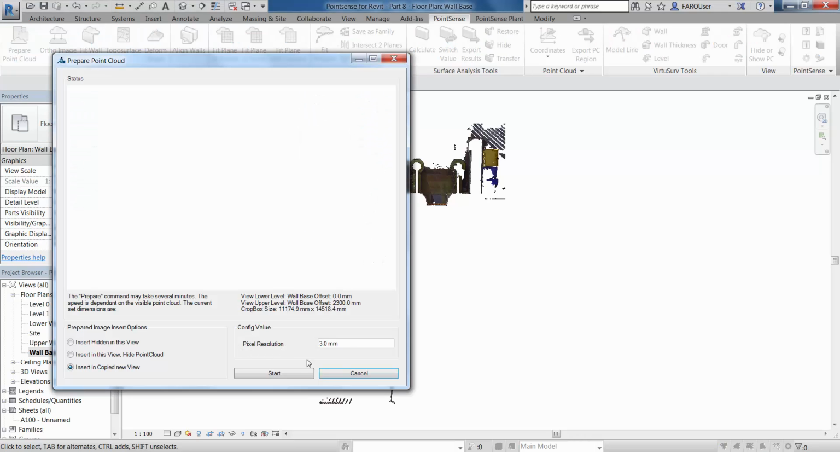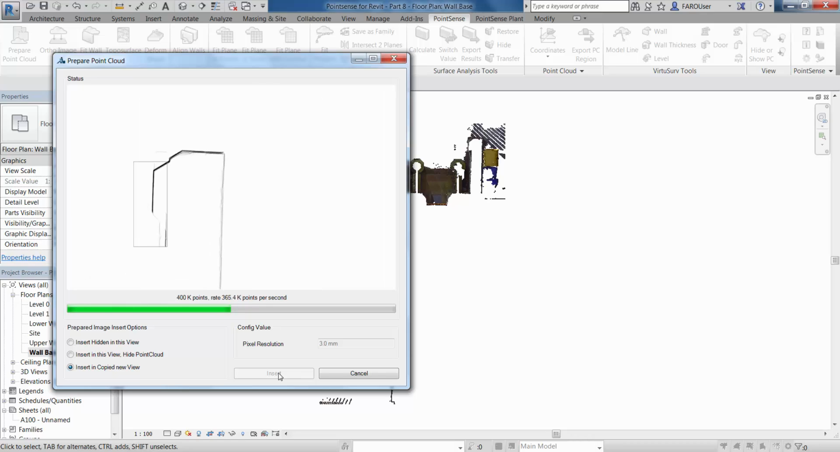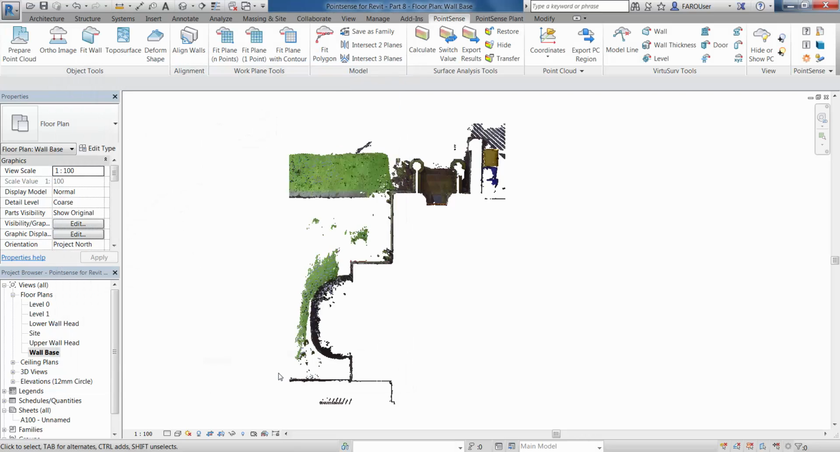If we go to the Prepare Point Cloud tool, you will see in version 17 we can now set the pixel resolution when we do this. I've got 3mm here, we could make this 1mm pixel resolution. Generally for this area a 3mm resolution is okay. 1mm might be a little bit washed out, and you might notice as you test this, depending on the size of the area and the density of the point cloud, you might need to adjust the resolution slightly just to get the best result. So I'm just going to insert this into a copied view. We can go and have a look at this.